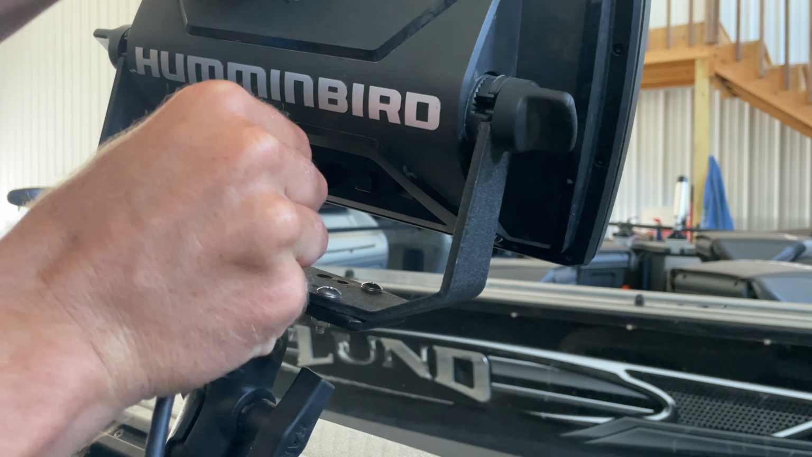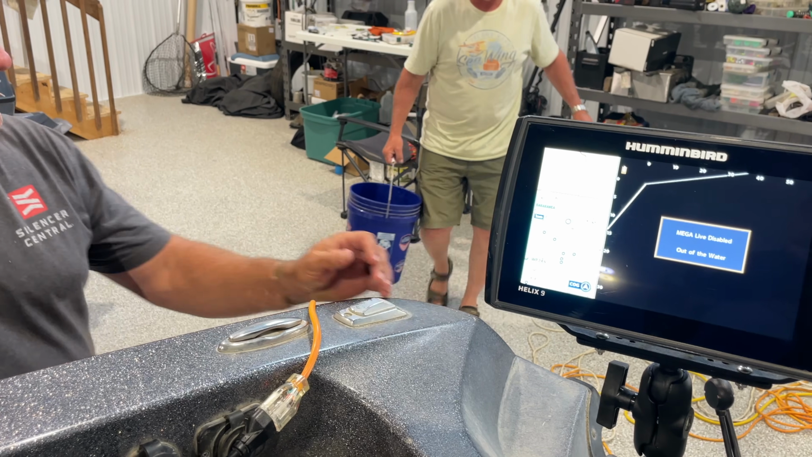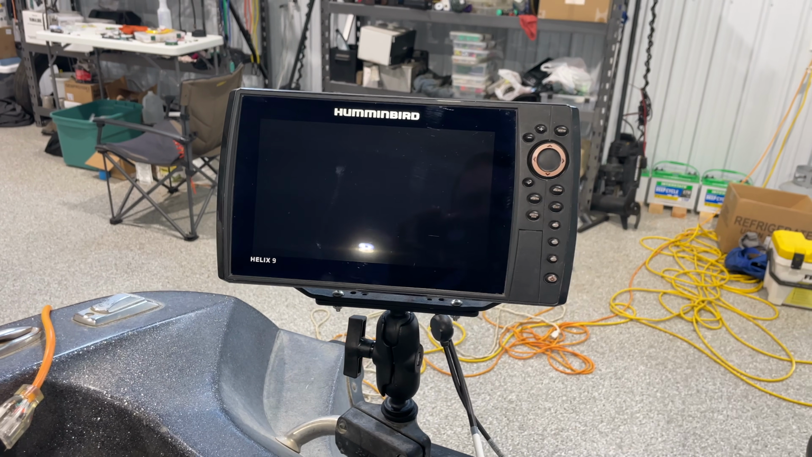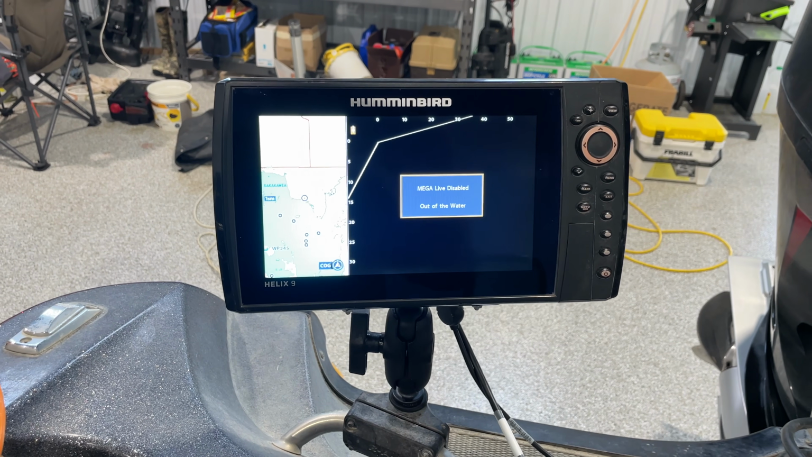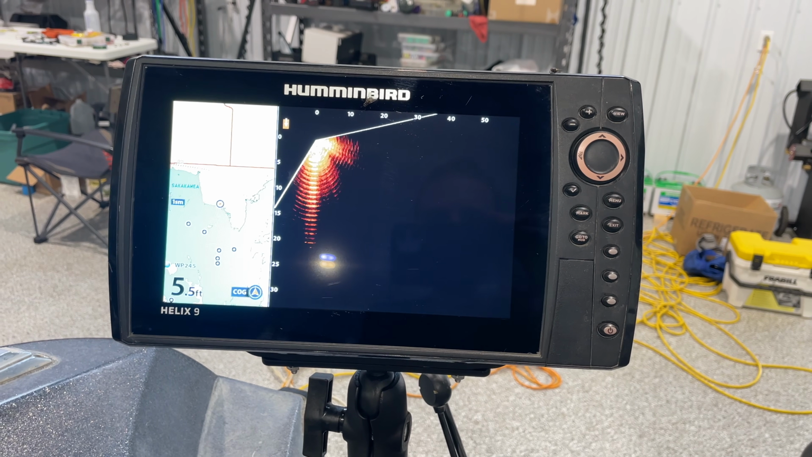Then once we had everything wired together, I tested it in the shop by putting a little water bucket underneath there to get the transducer in some water and turn the thing on. And basically it identifies the Mega Live as an accessory right away, and then the screens become immediately available, all of the views. So that stuff was pretty seamless, really.